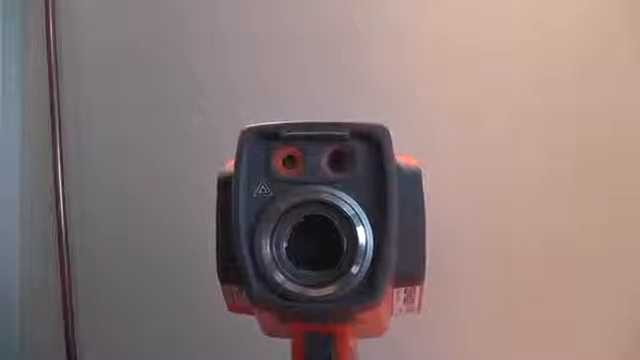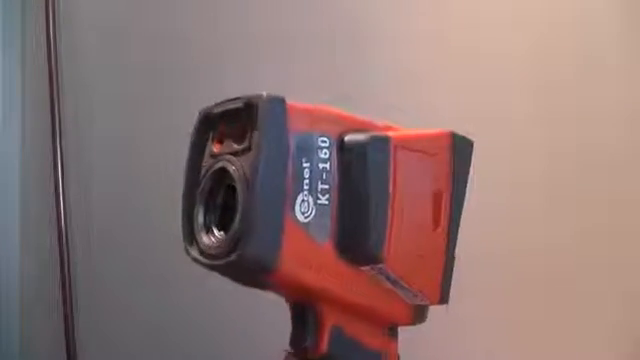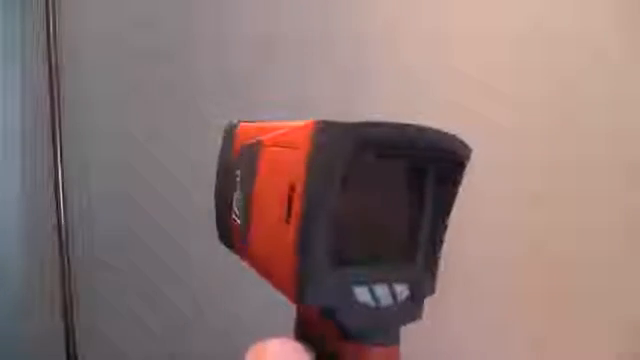Specifications can be read on the brochure at the website. A couple of highlights though: resolution of 1600 by 1200 pixels, which equals 1,920,000 measurement points, and this has a temperature range of -20 to 250 degrees C.